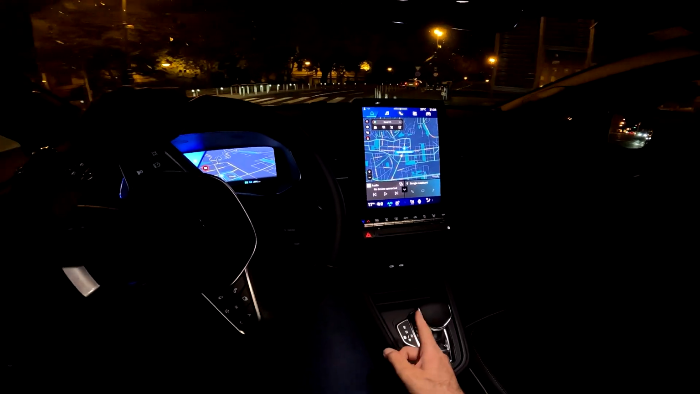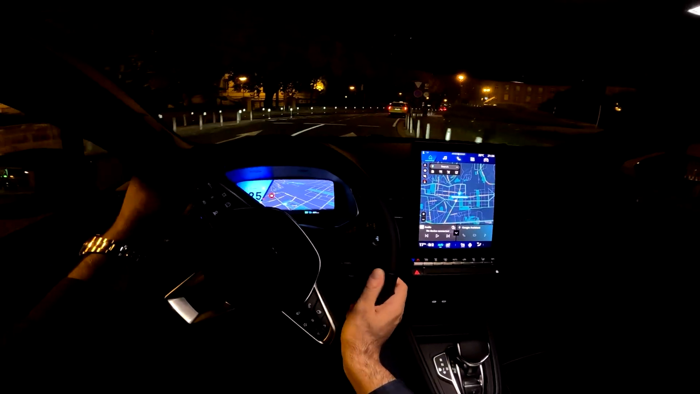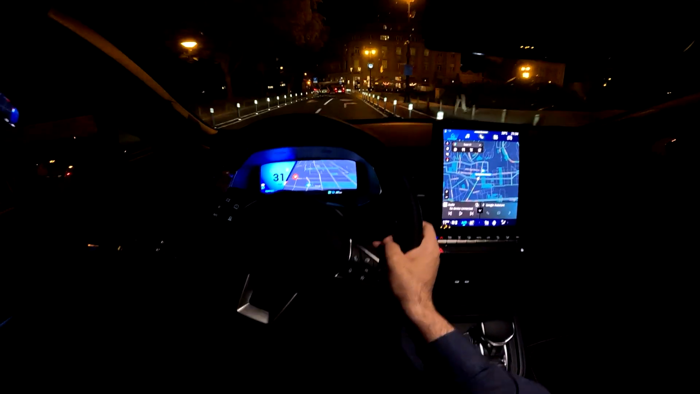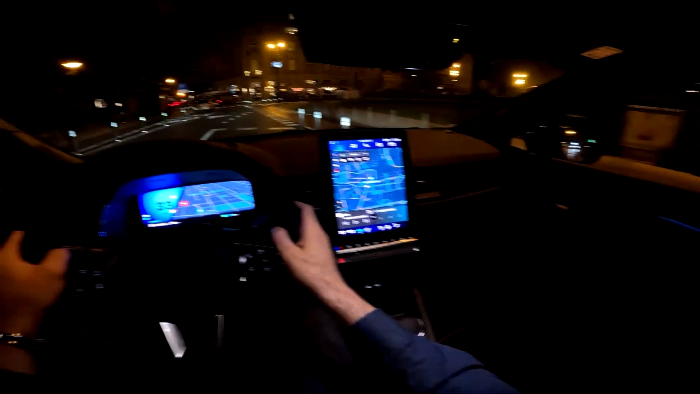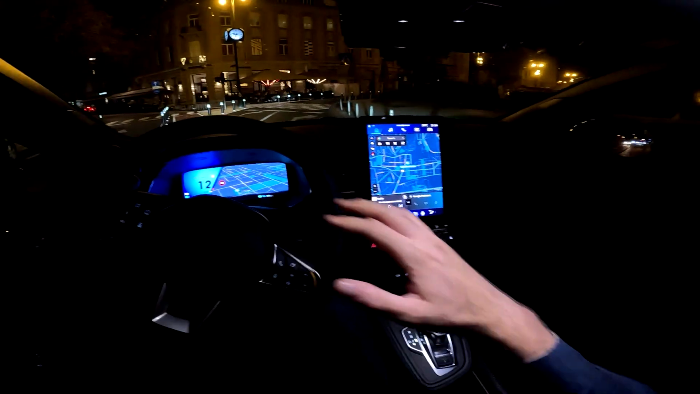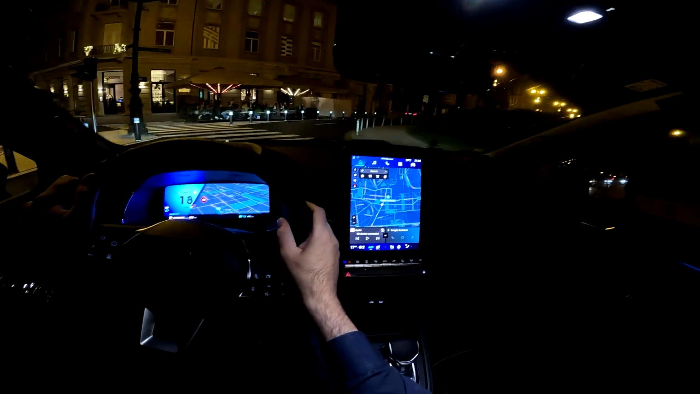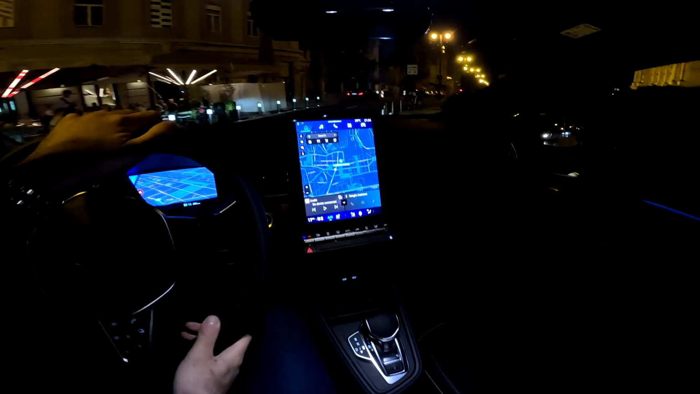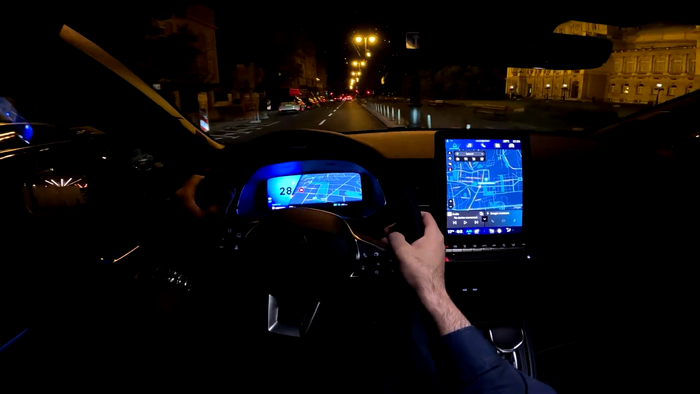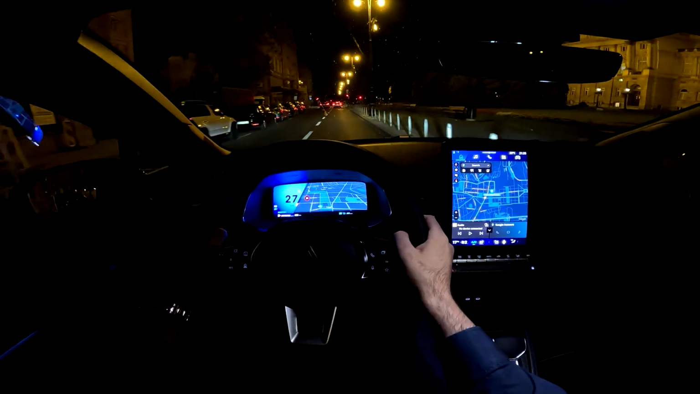And the car also has the B mode for the maximum recuperation of energy. So I will now put the B mode. There we go. And look at this. Now when I release the throttle, the car starts to slow down. It will not go to a complete stop, but it will go to around, I think, 8 kilometers, something like that. And that way you have this one pedal drive, so you need to press the brake pedal just if you want to go to a complete stop.